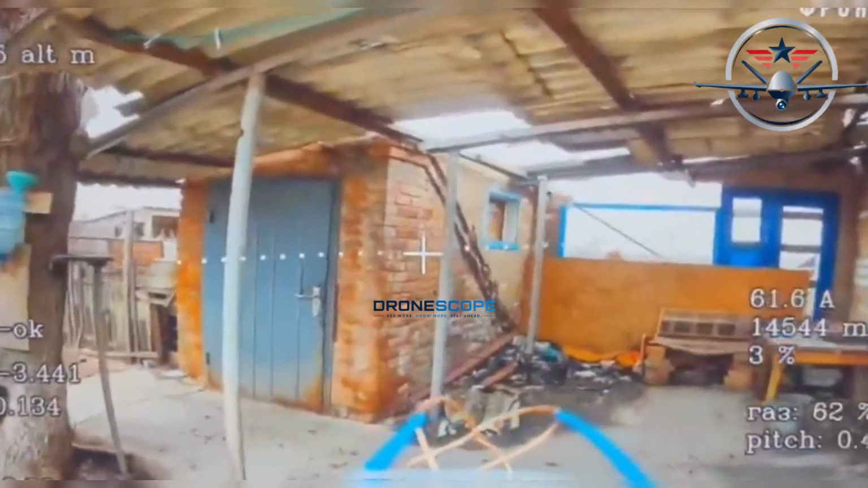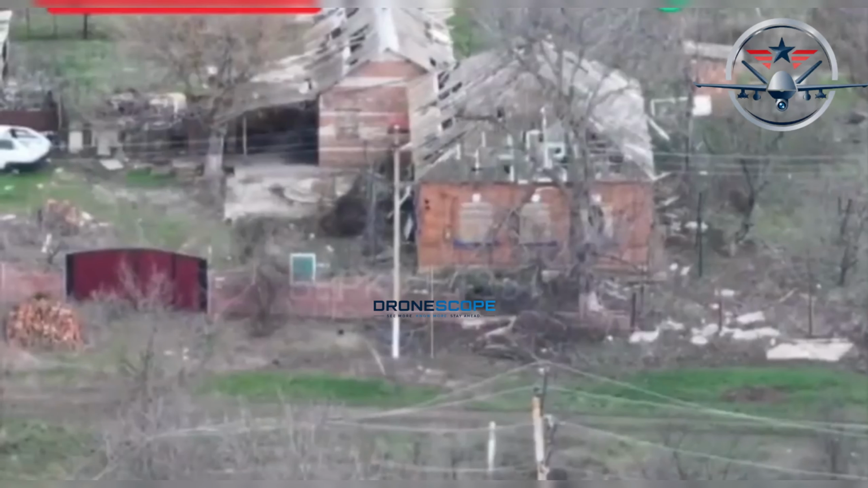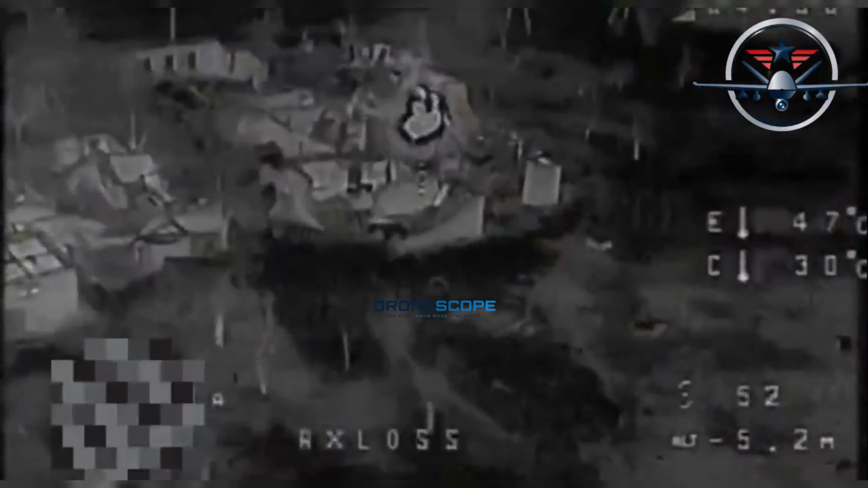Ukrainian intelligence identified a Russian command post. Officers inside. Communications equipment. Maps. Plans. The 22nd Mechanized Brigade's Yildiz Battalion sent 2 drones, one for the front door, one for the back.